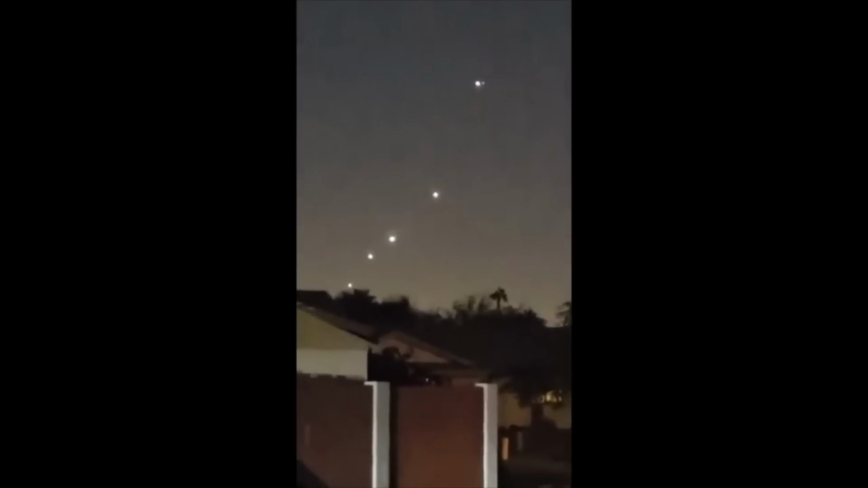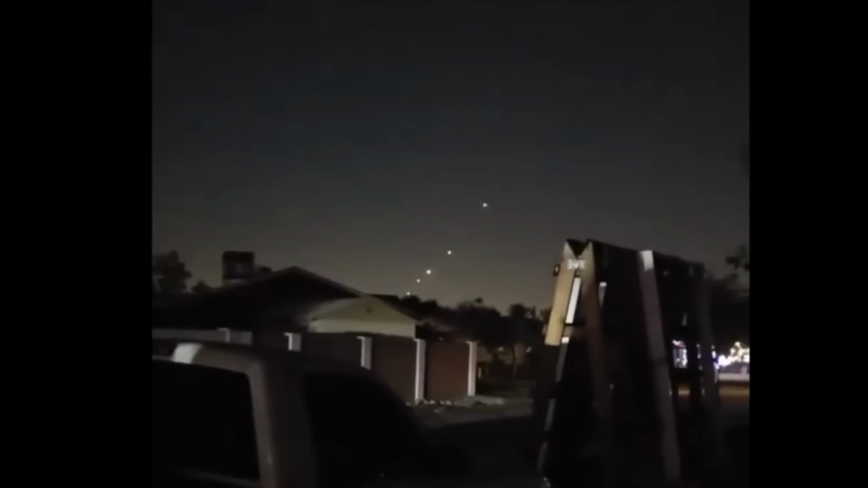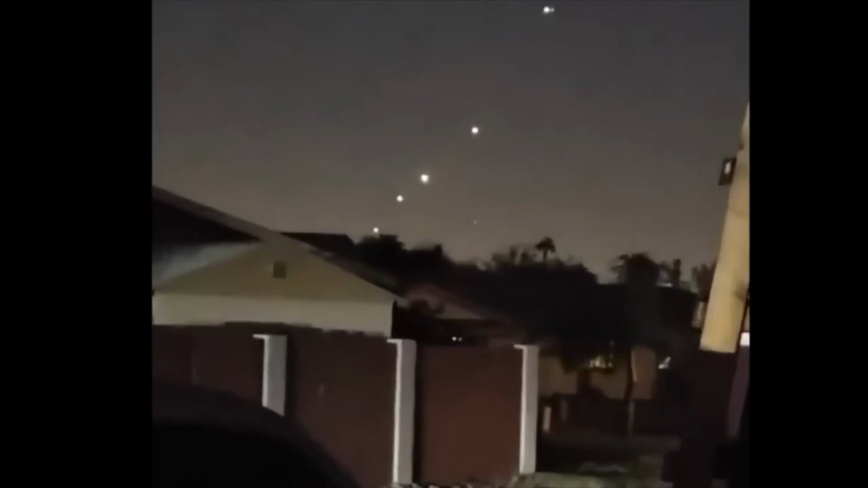UFOs or Phoenix lights, who knows? What's weird about those lights is how they just sit there and how all witnesses describe them just sitting there sometimes for several hours. And the reason I like this particular angle is because not only do you see these lights in a row and you can see that they're above the houses as he looks onward, but if you notice in the distance there was a little flashing light, which is like a traditional plane just flying across the sky, that you can see in comparison to whatever the hell that was that we just saw.